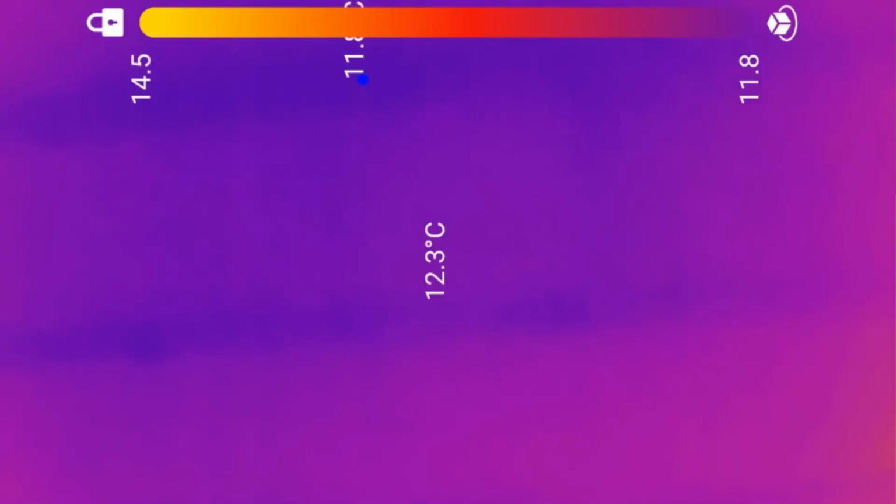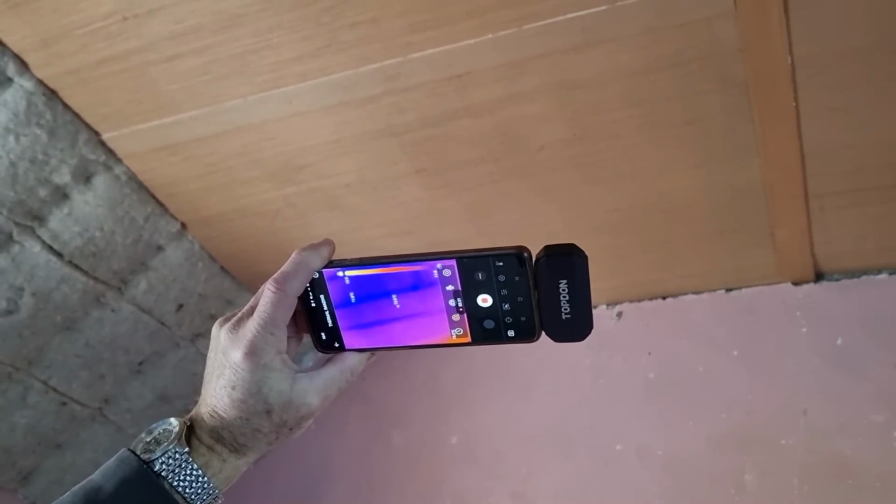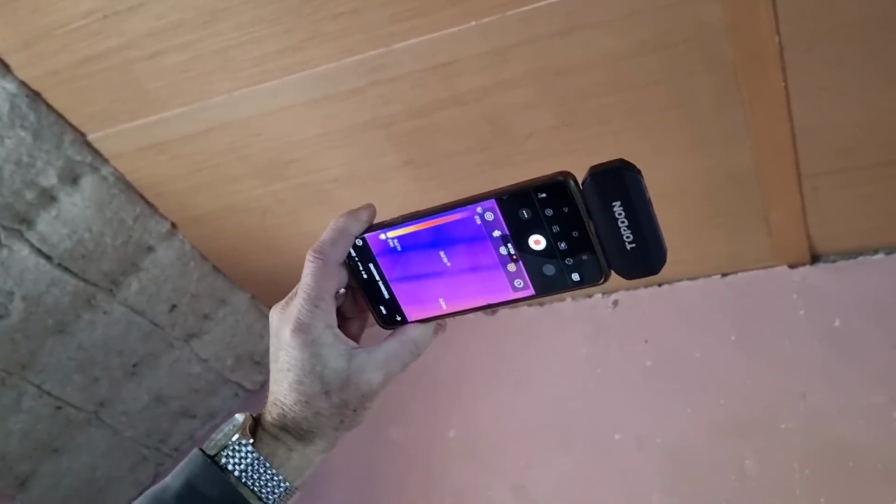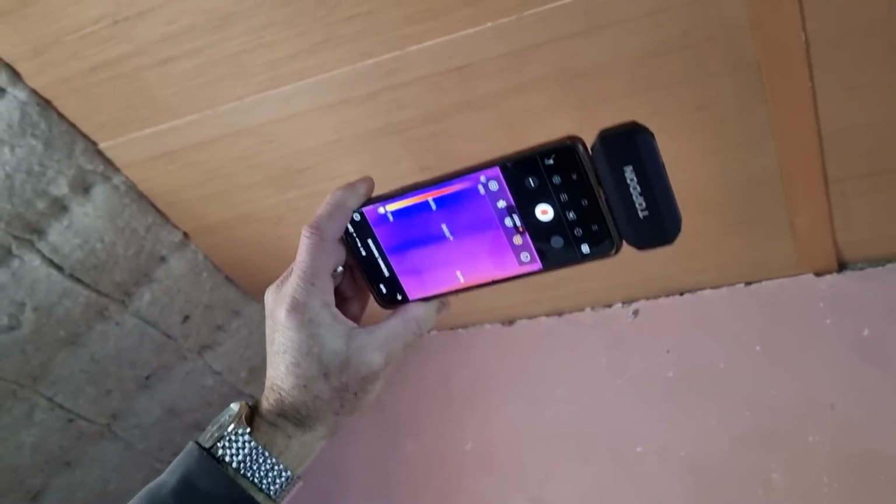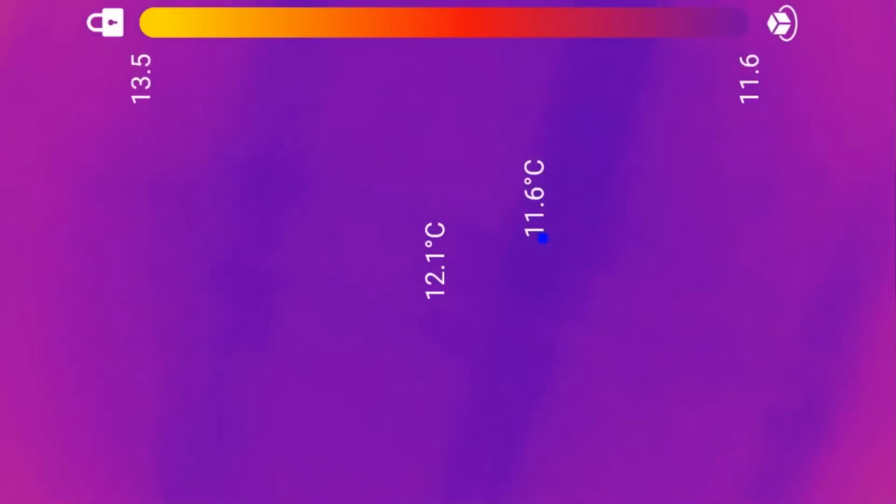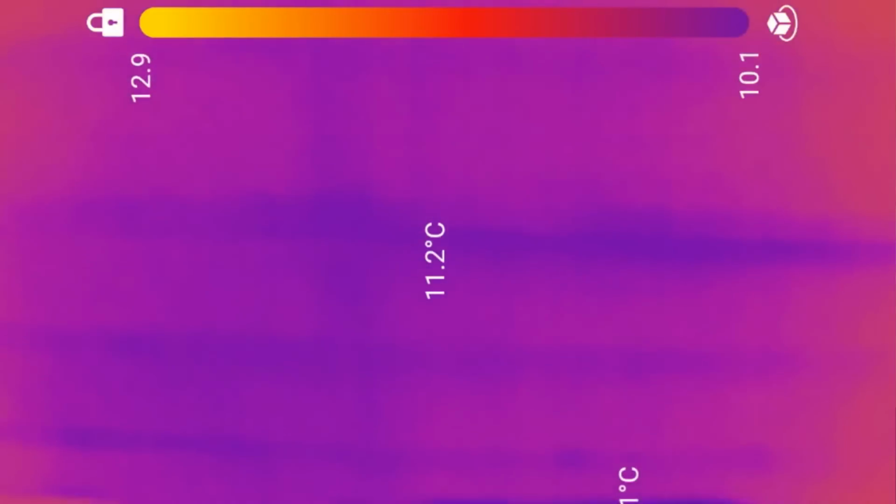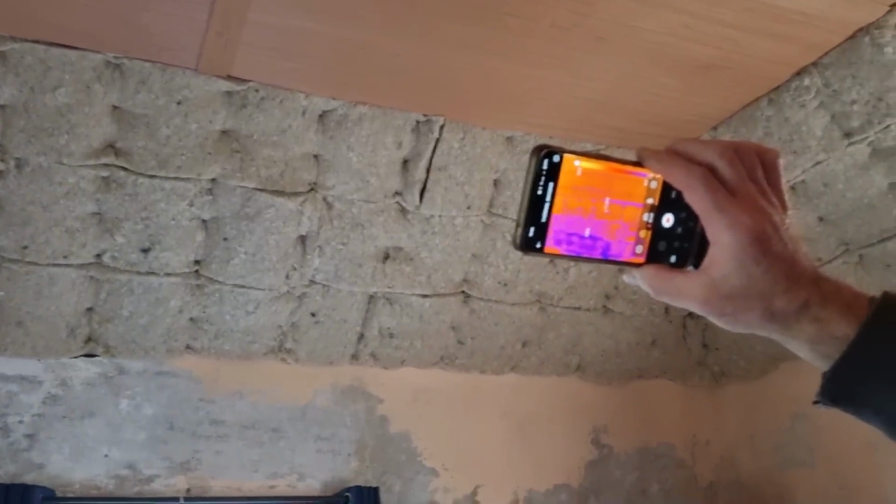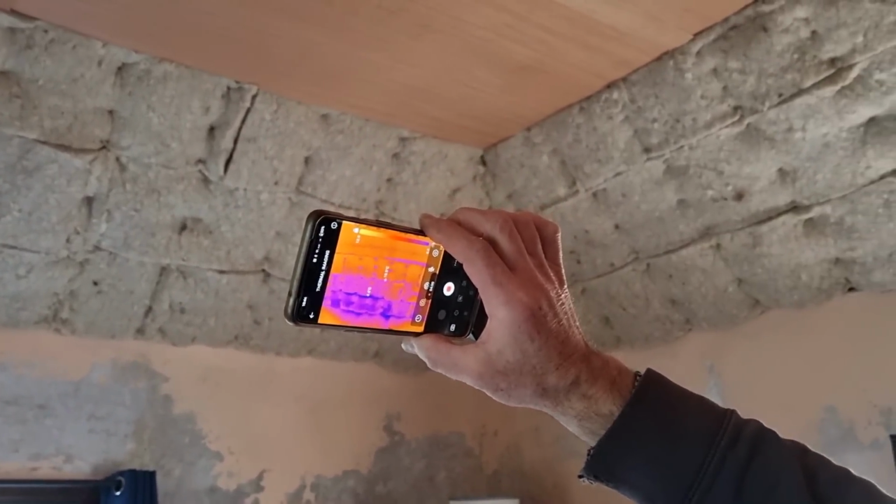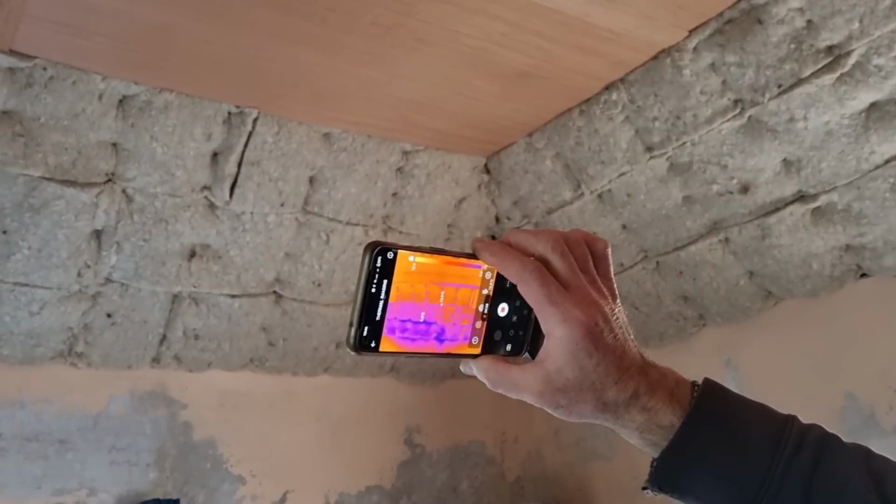So what we're getting? So the coldest spot on the ceiling is 11 degrees at the moment. And in between, what's that say? In between 12.5. Yeah, so the colder spots are the joists, aren't they, or the collar ties? Yeah. And then in between where the insulation sits, that's sitting at 11 at the moment. Yeah. Over the back of the, away from the fire. It's residual heat from last night. That's not too bad. There's no other heating in here.